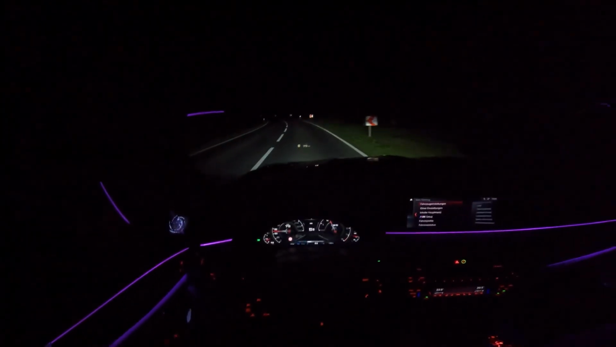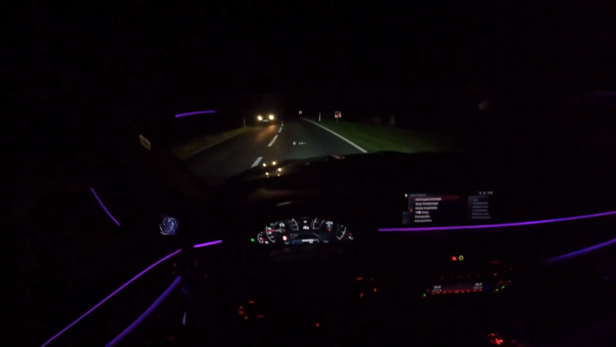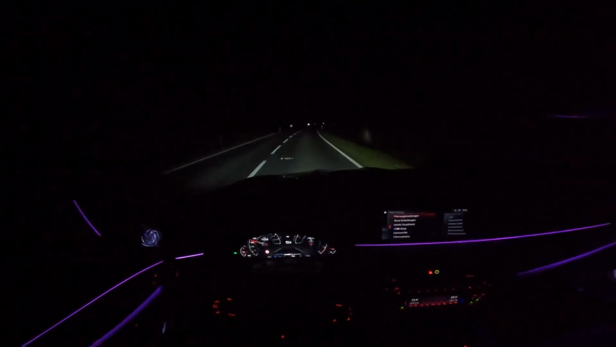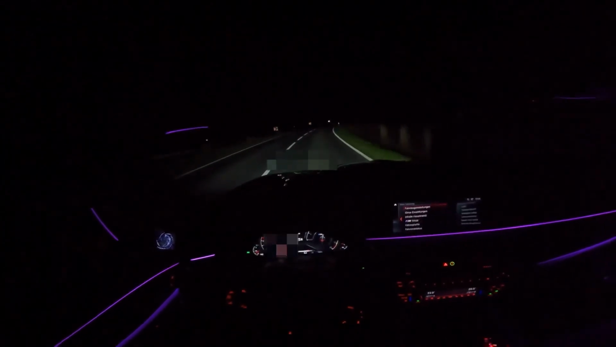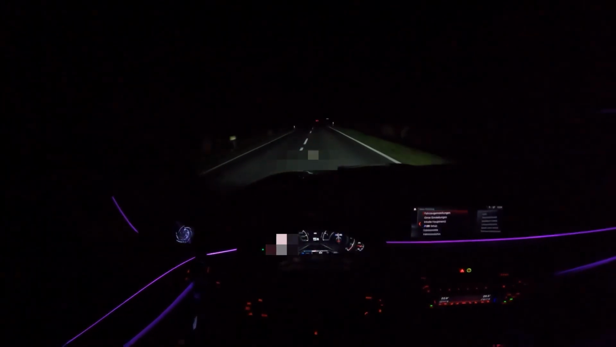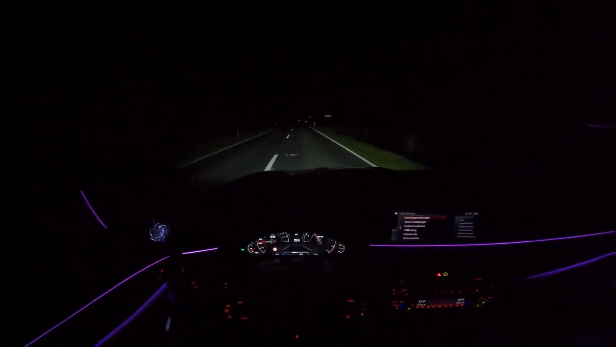The car is perfectly agile. Look, we're currently in a corner. Now it's a straight again. Now it's another corner. Let's get into this corner with some throttle. The car is perfectly agile. So yeah, let's turn around now and do a little pull.